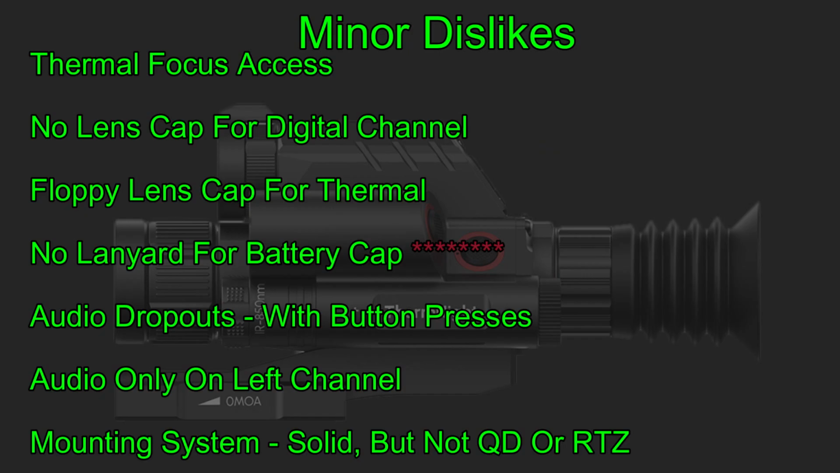There's no lanyard for the battery cap. People like me are going to lose them. There are the audio dropouts, which happen with the button presses. That's a minor annoyance. Also, the audio only comes in the left channel. I don't like that. And the mounting system, while it is quite solid and works very well, it's not a quick detach mount or a return to zero mount. I hope those will come along in the future. As it is, it works very well, but it doesn't have the versatility that the other mounts would have.